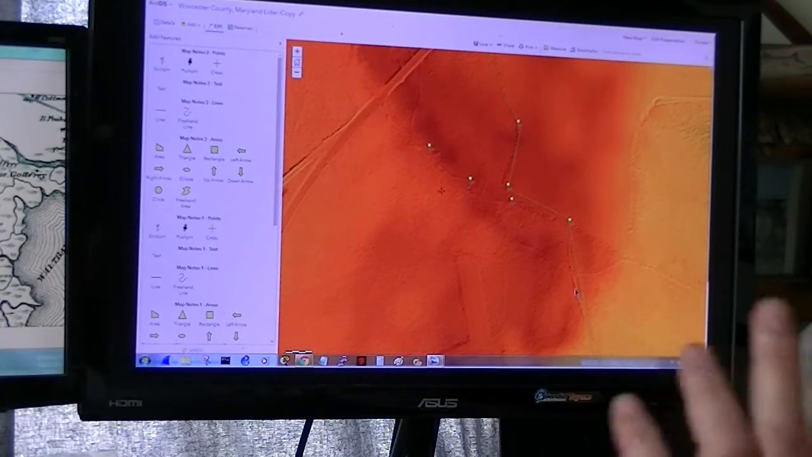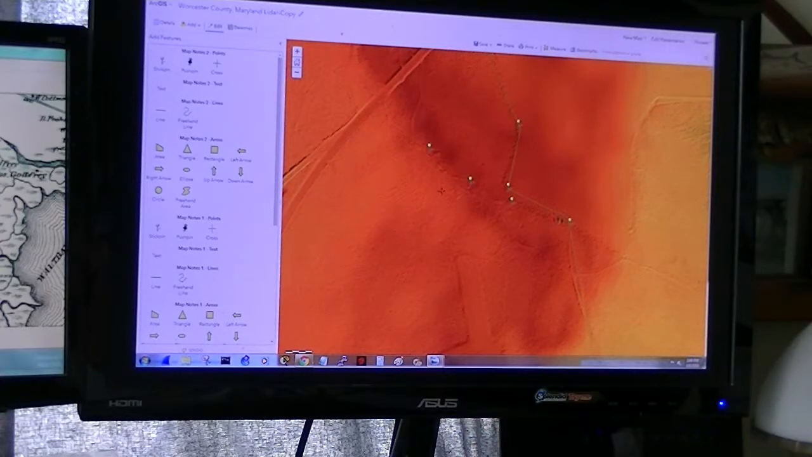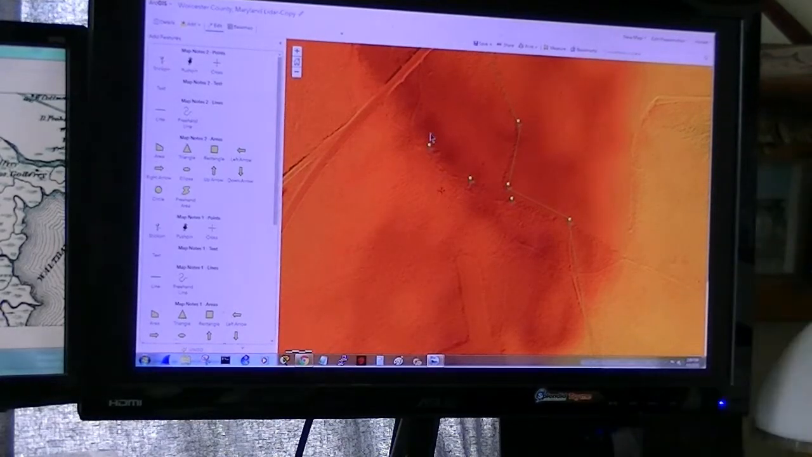This road here just stood out obvious. I found horse tack all down along the edge of this field. I've got, oh my gosh, probably 2 or 3 pounds of horse tack. But you can see the similarities. Let me zoom back out.